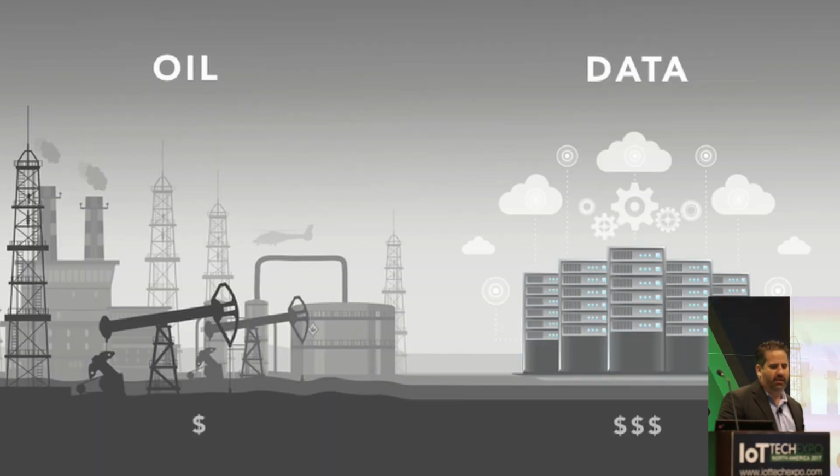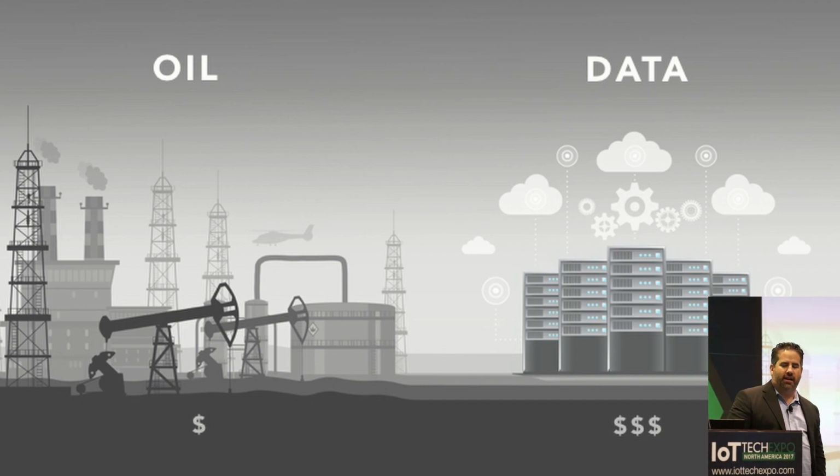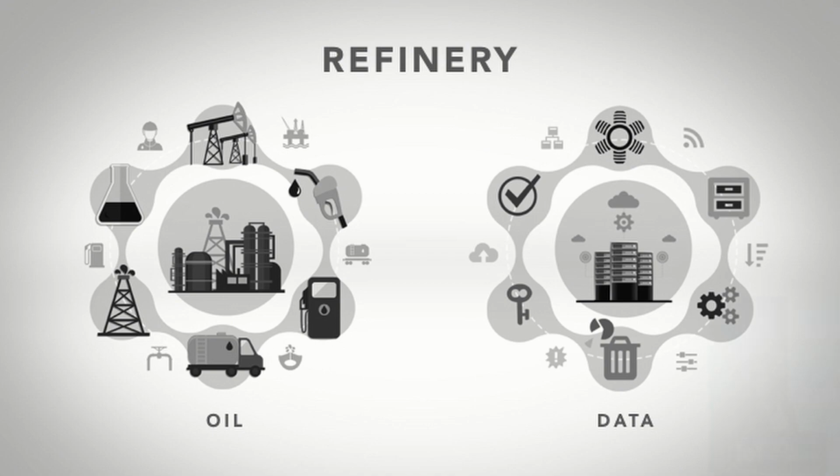If you look at the IoT space, the latest statements say that data now is the world's most valuable resource, more than oil. So think about that. Oil was the most valuable resource up until about 2 years ago. Now it's data. So what does that mean? Where does the data come from? What do you do with it? But very similar to oil, data needs to be refined.